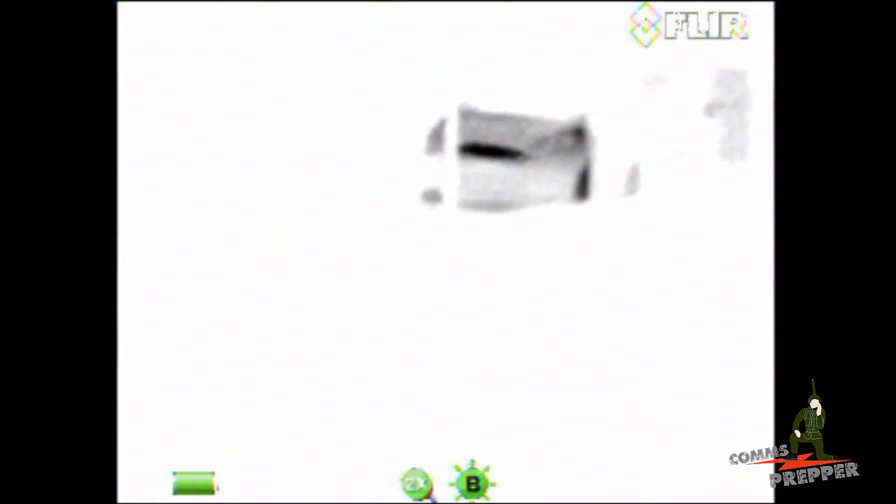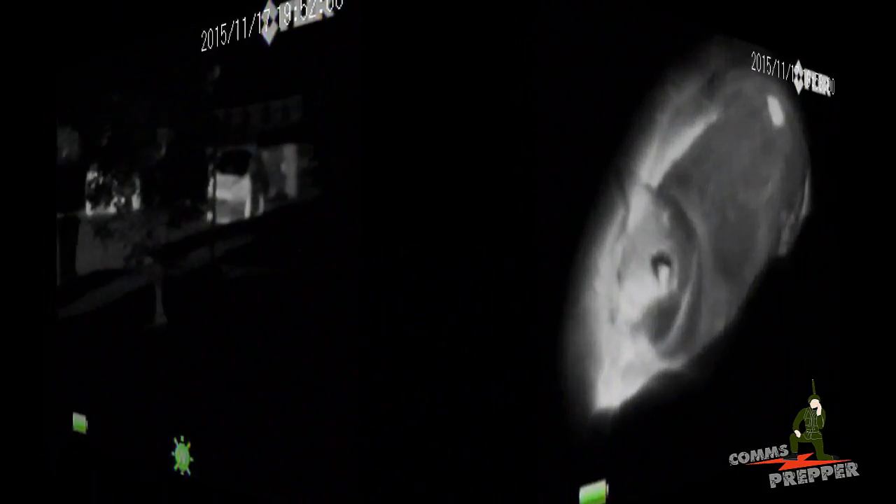And we'll look up the road and you'll see my 2 neighbors' cars. They're relatively warm, so they just got back from driving around. There's one on the left and one on the right. And we'll step through the 4 settings: black hot, InstaAlert 1, 2, and 3. Now the resolution is much finer actually in the eyepiece than what you're seeing here.